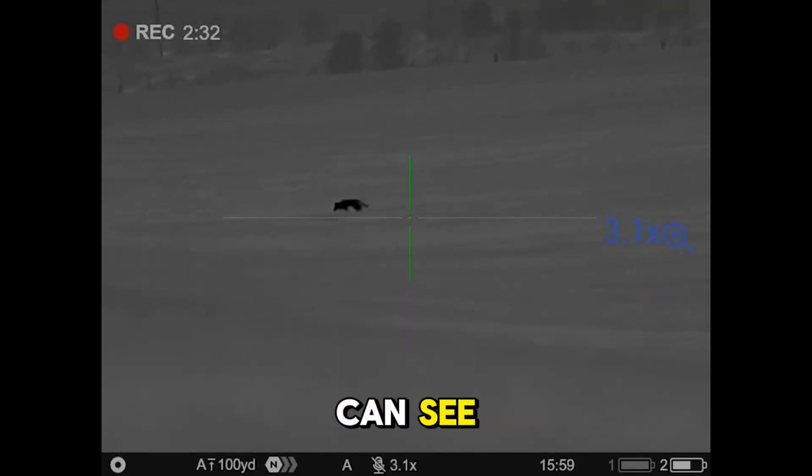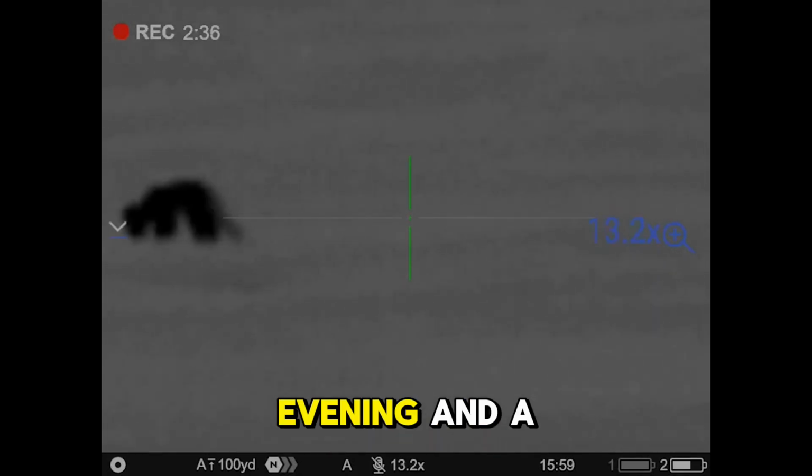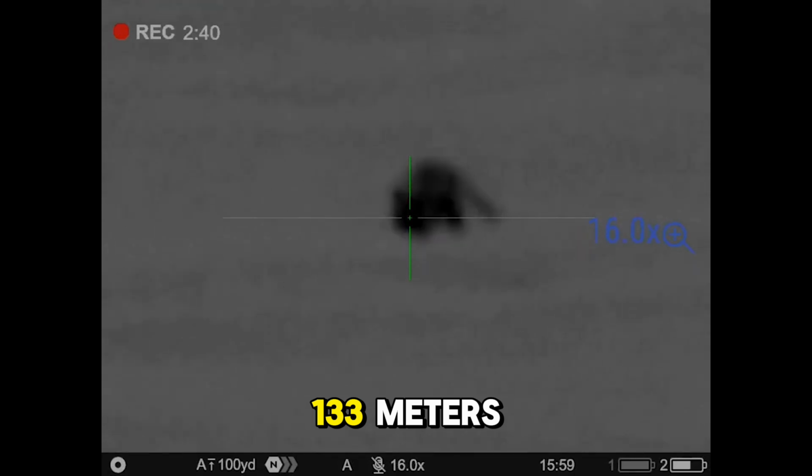So as you can see, this was my first fox of the evening and a very straightforward shot at 133 metres.